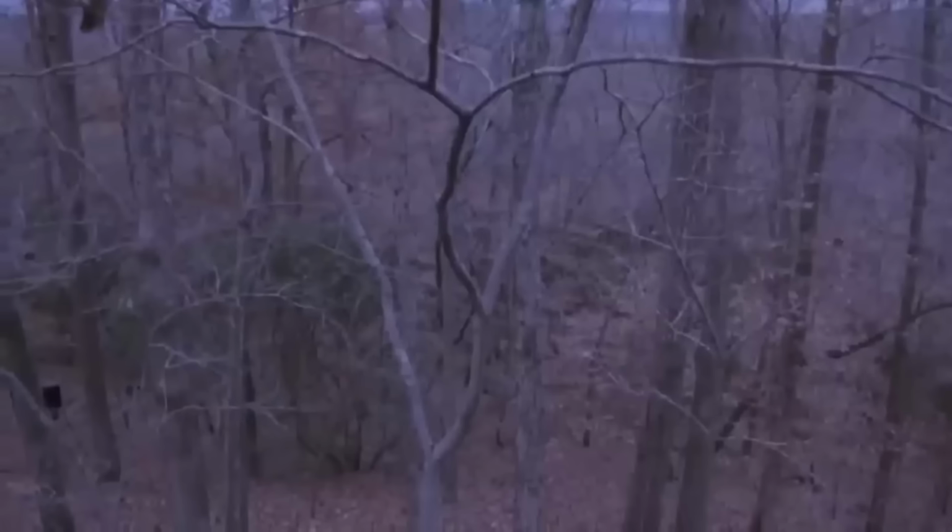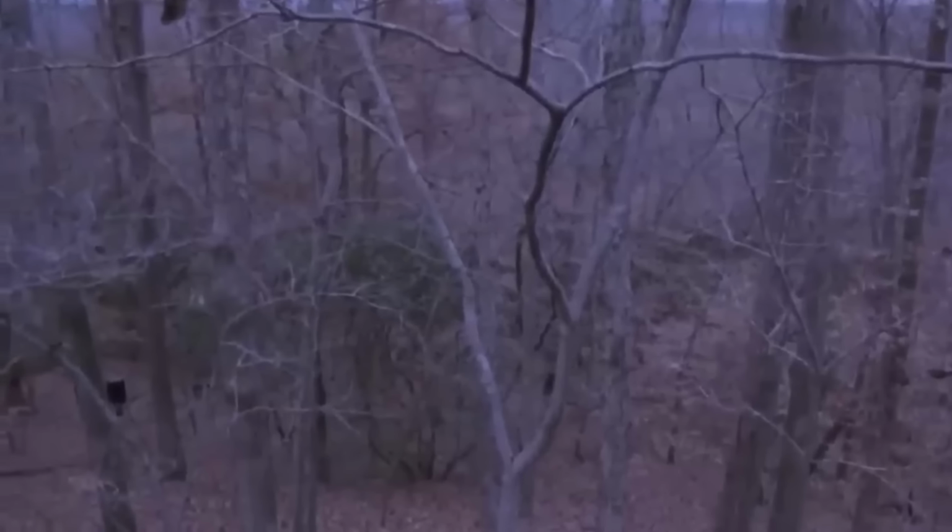This went on for 20 minutes, as this Bigfoot seemed to inspect the area, as if he knew something was off about this area. If we zoom in on the creature, it appears fully covered in brown hair with a big and frightening body, while at the same time moving as if he was fully confident to be in that forest. But what came after was truly terrifying.